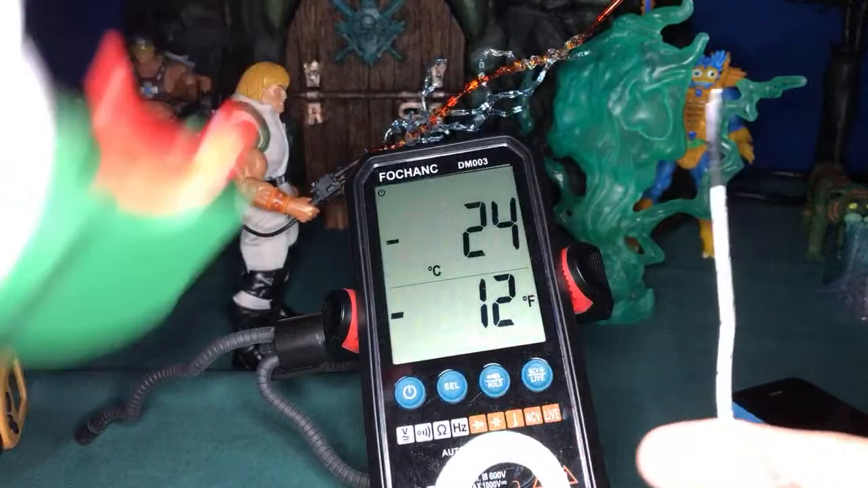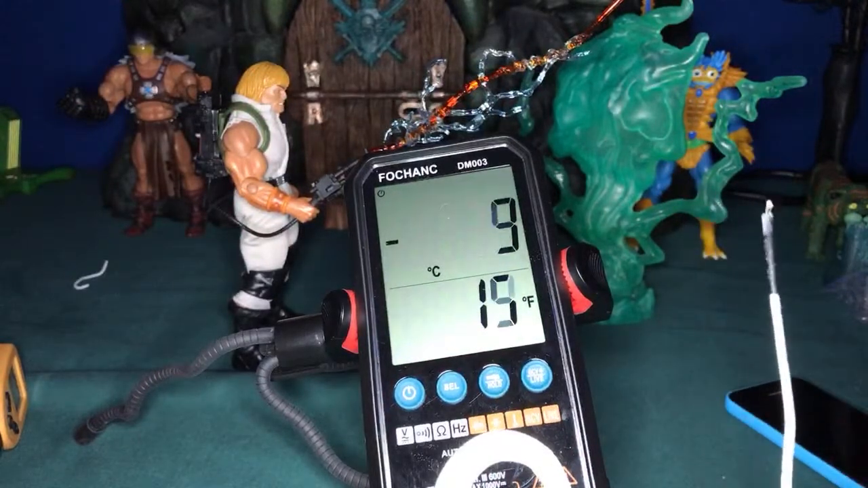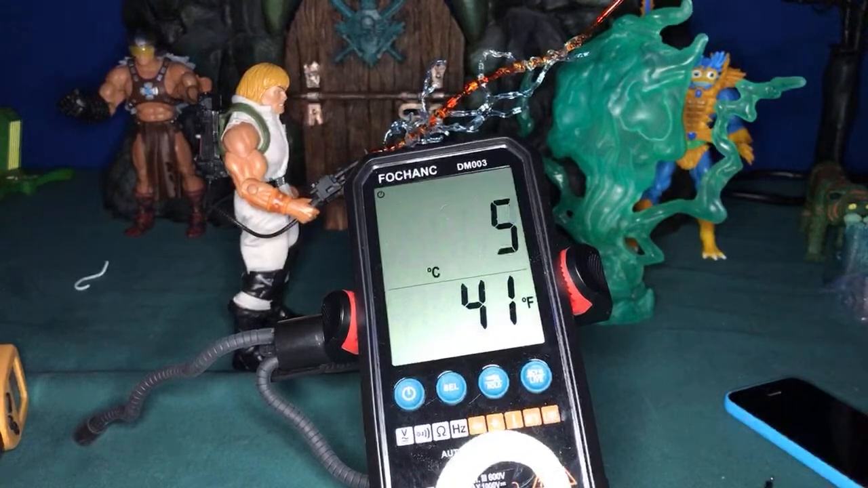Look at that. 10 degrees, -1. So you can see that is our cold blast control. So we'll see how that does and what it does with the thermal imaging. All right.